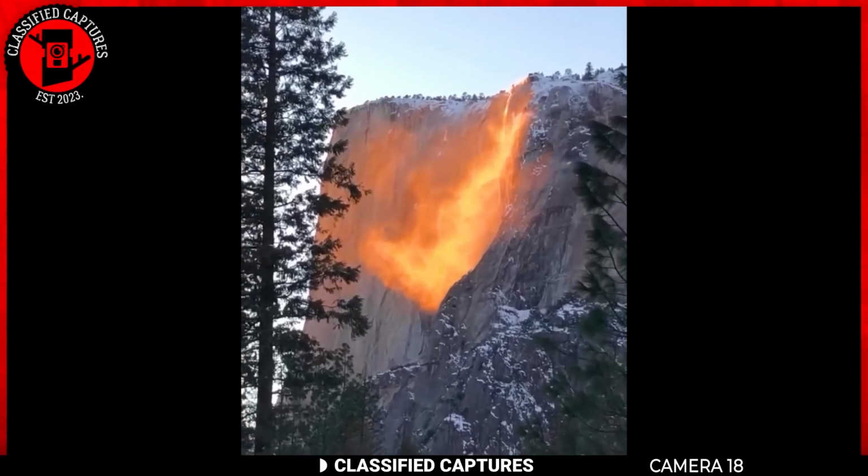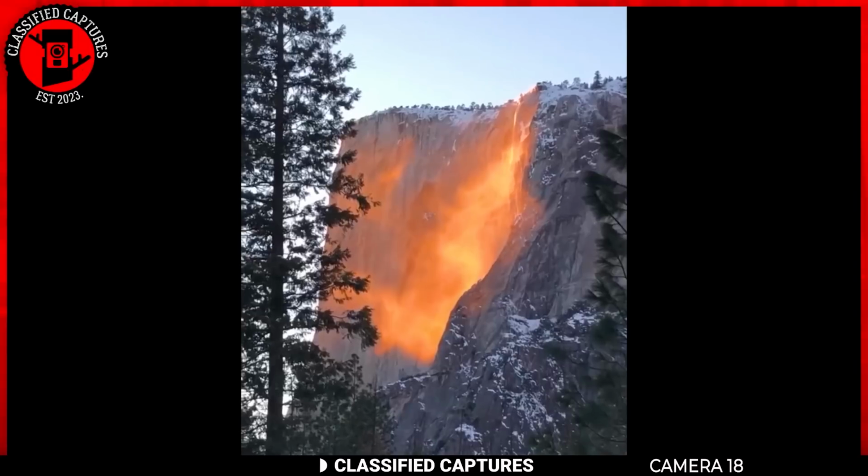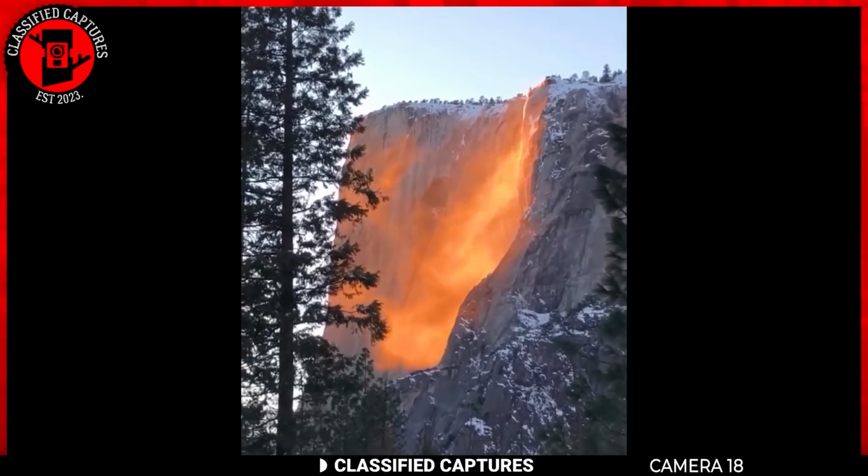Just take a look at this. It's a waterfall of fire cascading down the mountain, creating a mesmerizing scene before my eyes. It just won't stop.